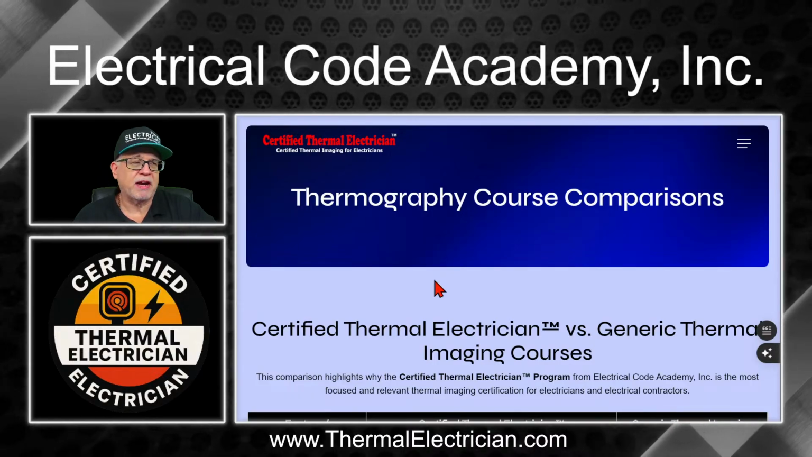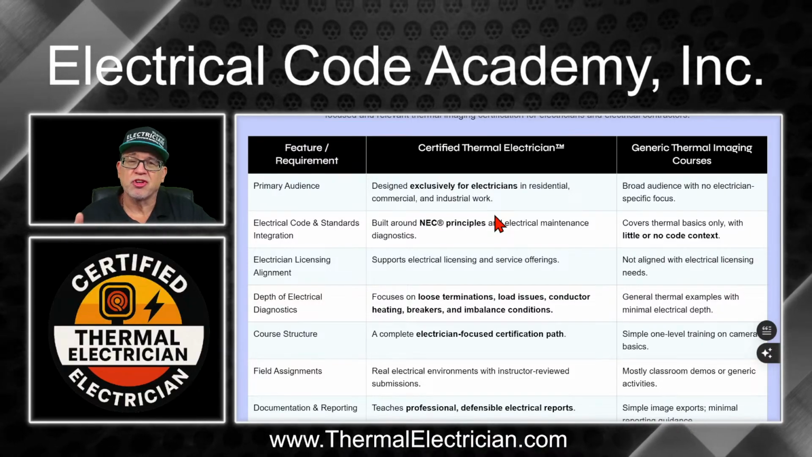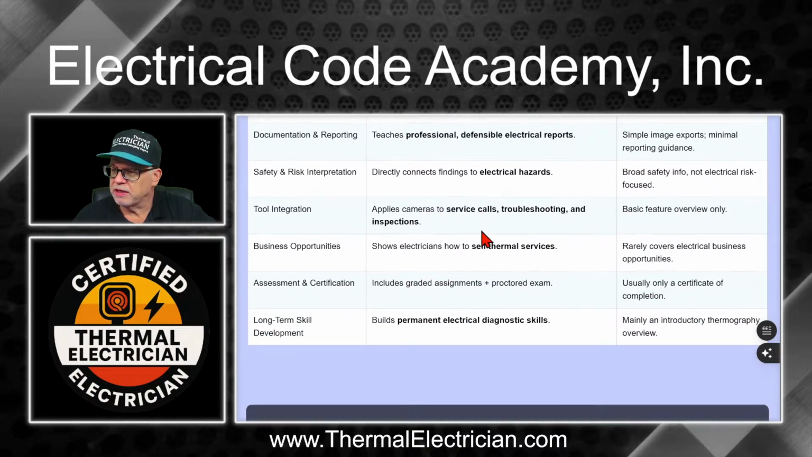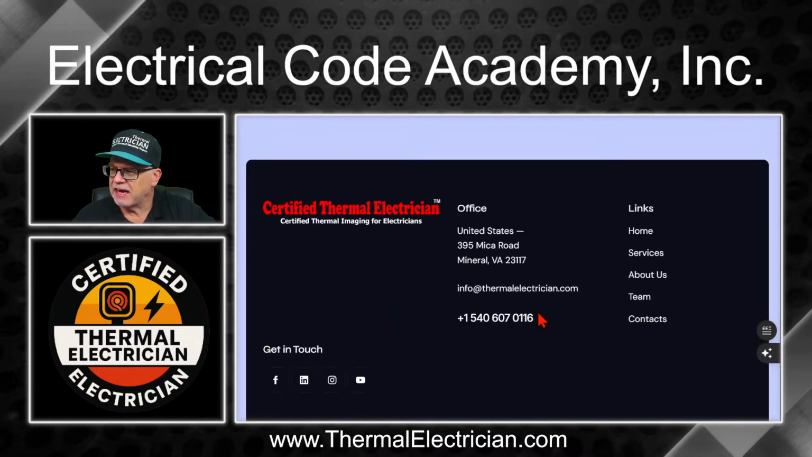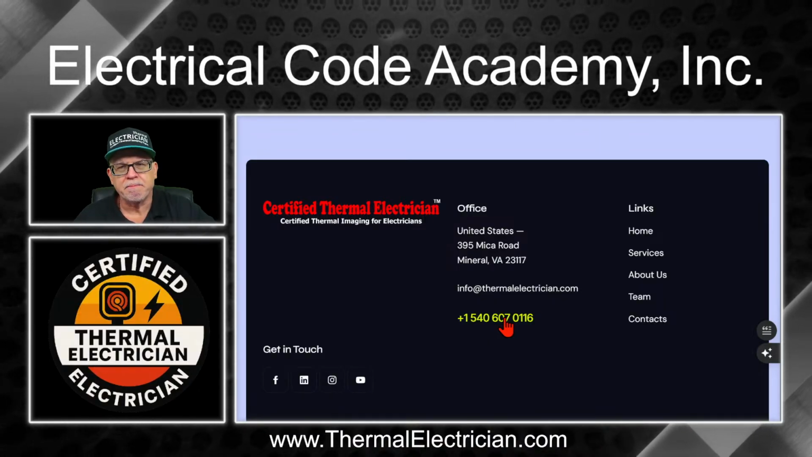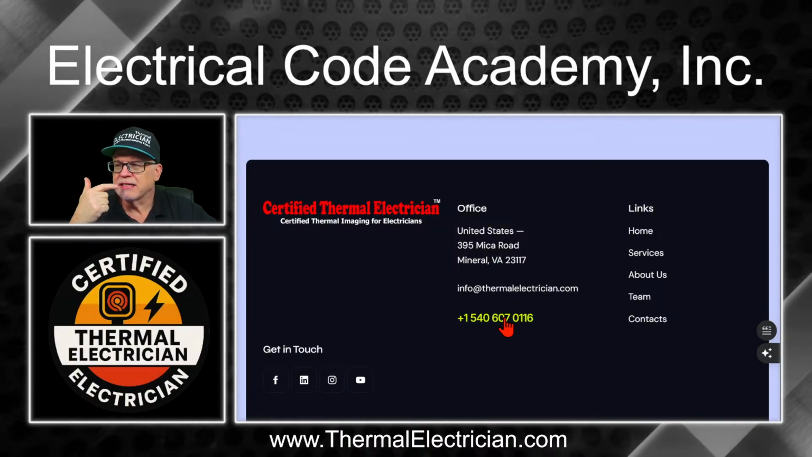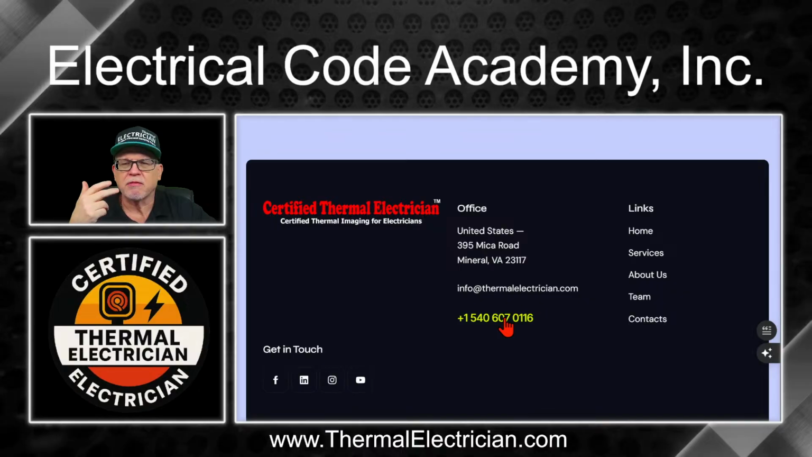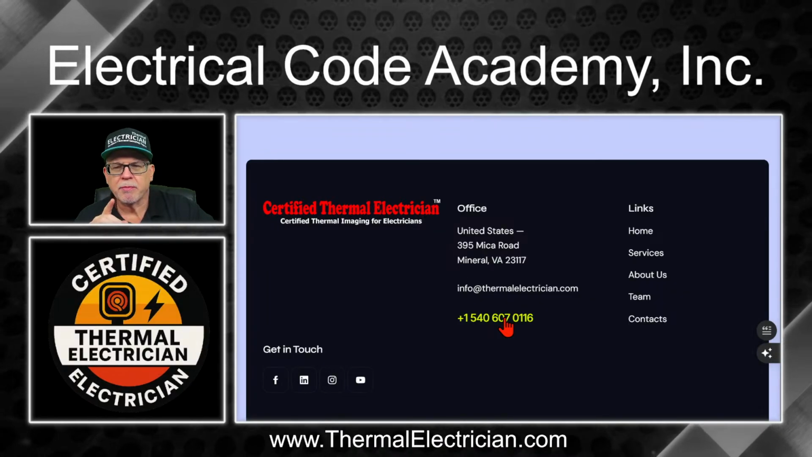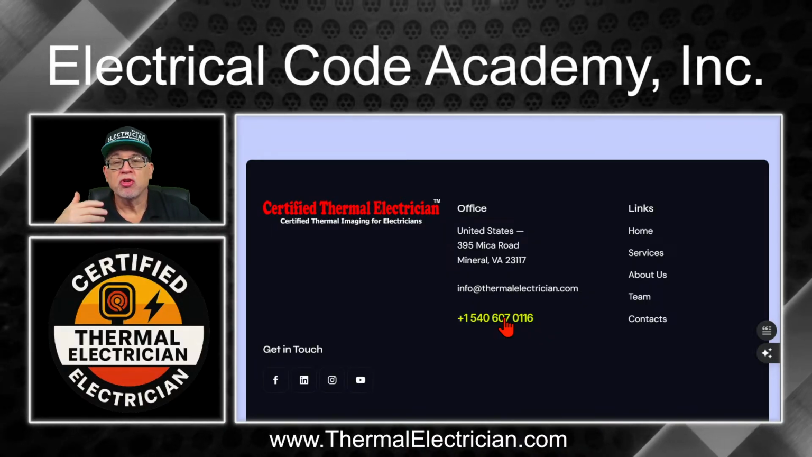But if you choose to go for that final exam and get your certification, basically this shows you the difference between a generic thermography program and our thermography program. There's a big difference. So you can go through here and see all of that. And at any time, you can always email us or give me a call. I'm more than happy to explain any little detail about the program. It's going to cover everything from motors to terminations to temperature differentials, understanding reflection, emissivity. All those types of things are definitely going to be covered. But remember, our course is perpetual. It means that we will constantly be adding new things to the program.